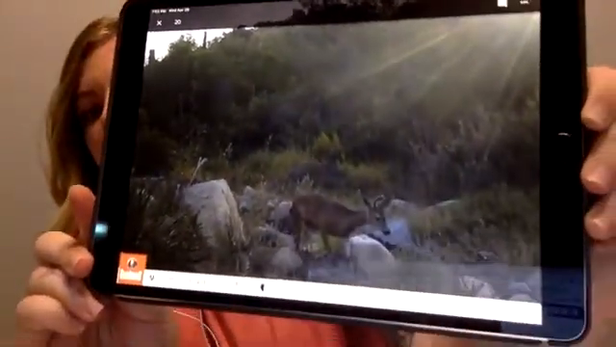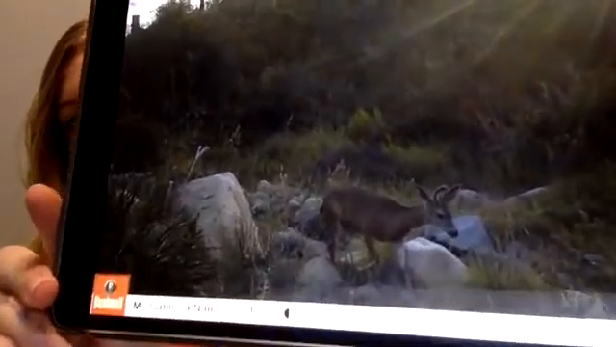You guys can see the reflection off my computer. I apologize. But if you can see a little bit, he actually is starting to grow his rack. And it's still quite fuzzy, so you can tell that he's a younger male. And his rack is just starting to grow in, because that velvet will come off eventually. These are a little bit hazy, but they're super, super interesting.